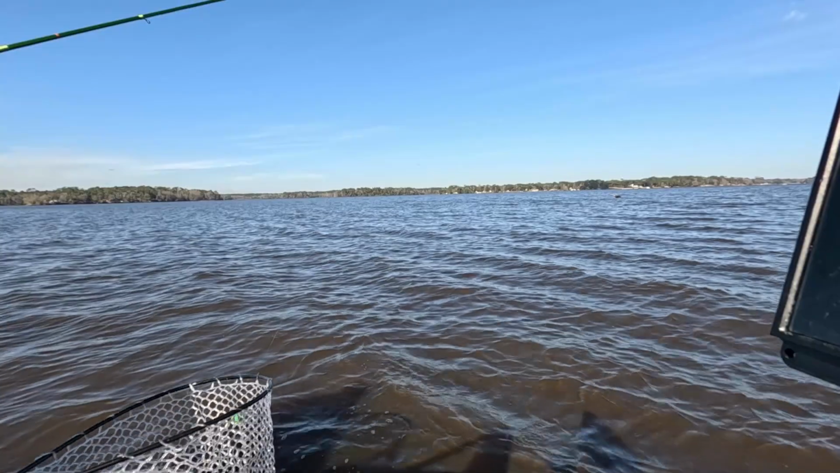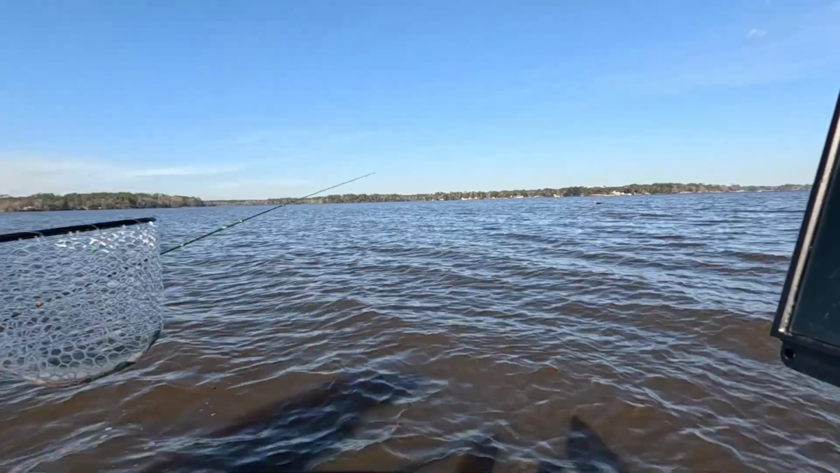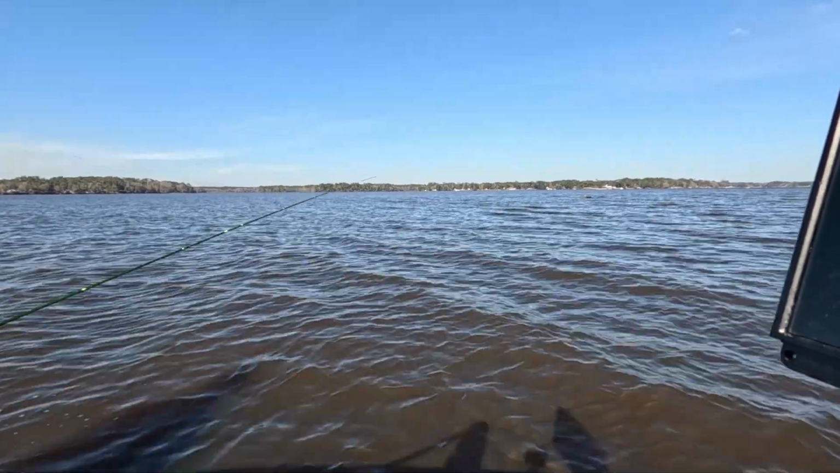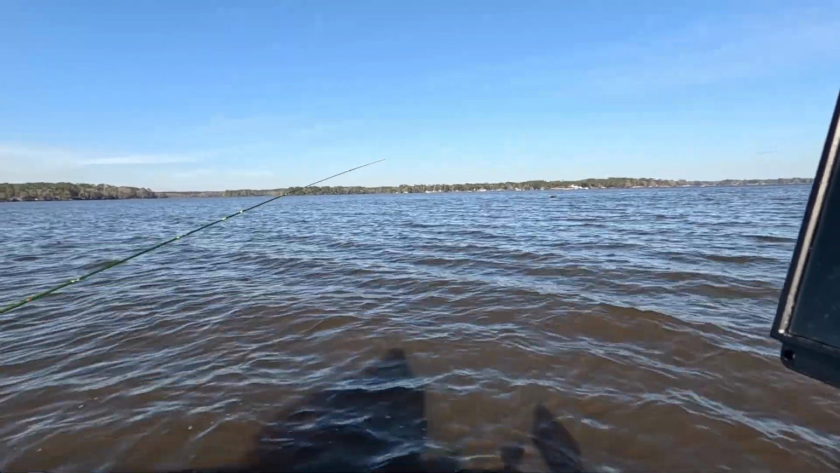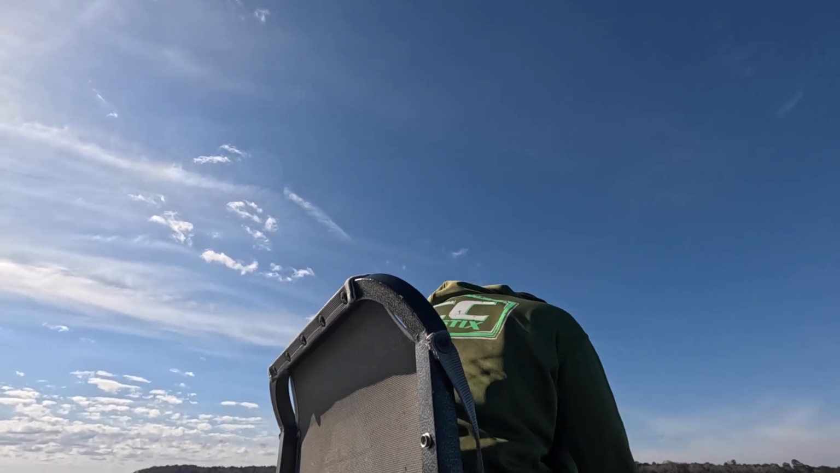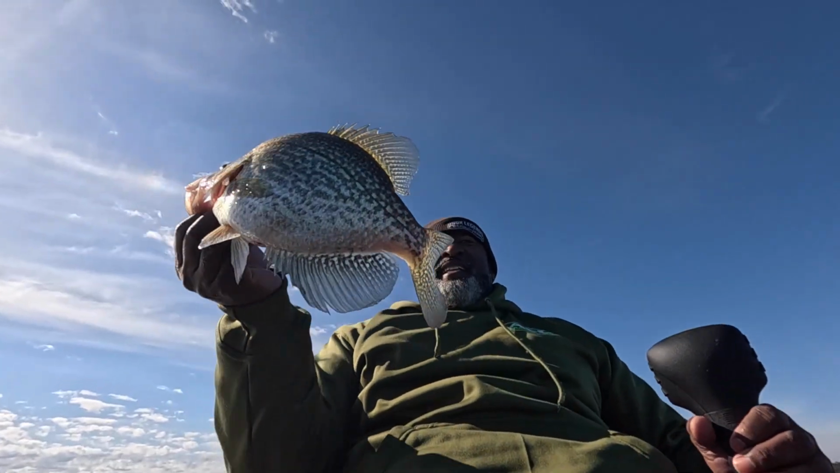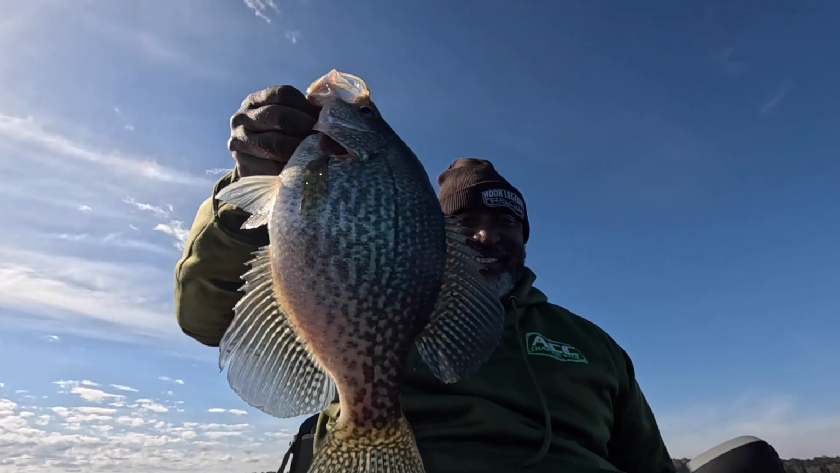Bingo. Woo-hoo. Bingo. That, my friends, is a nice fish. Don't know where my jig is, must have fell out, but guys, this is how you want to start the year out. See that? That's how you want to start the year.